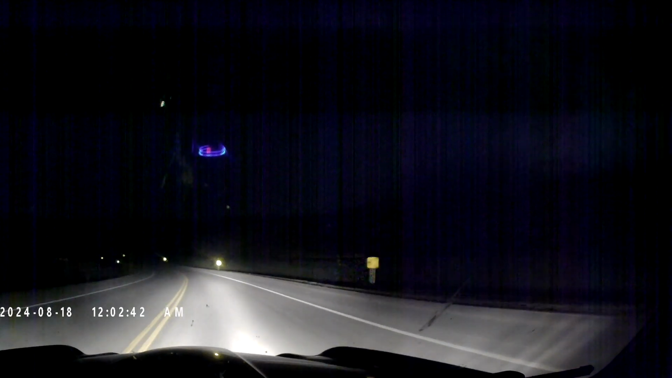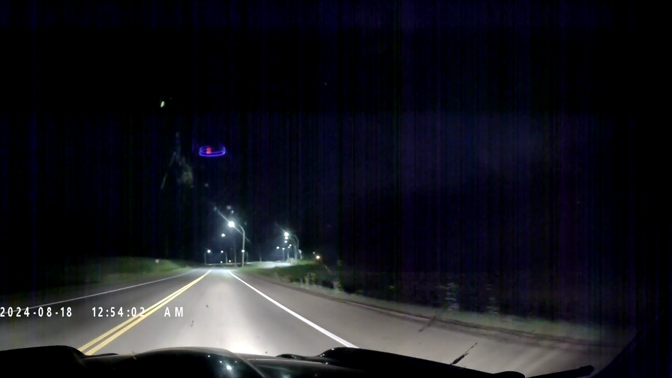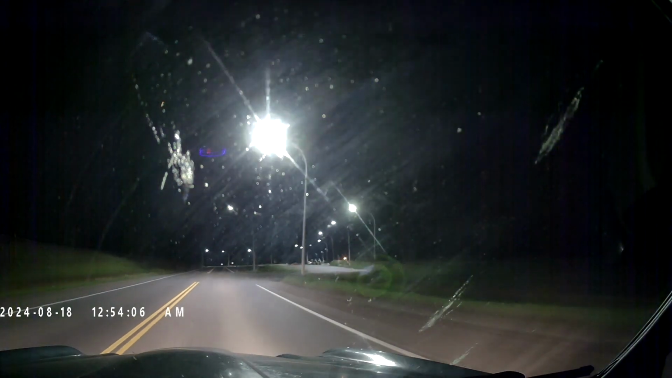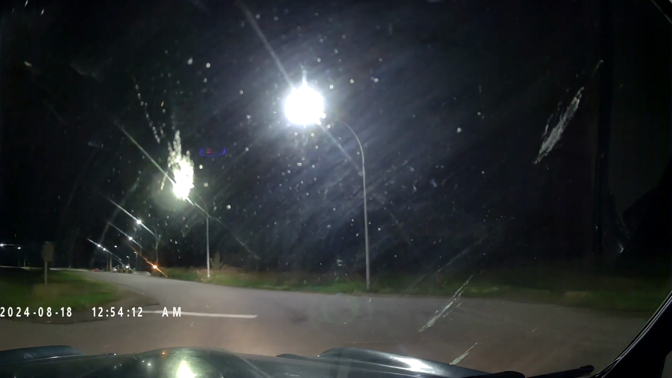I've even had a moose out in Alaska at 2 in the morning. Came out, I went to dodge them, I avoided them, but then they started to ring the front bumper with their hooves. So here's a pull-off along the route before Fort Nelson. Really nice pull-off. Nice lighting, rest area.